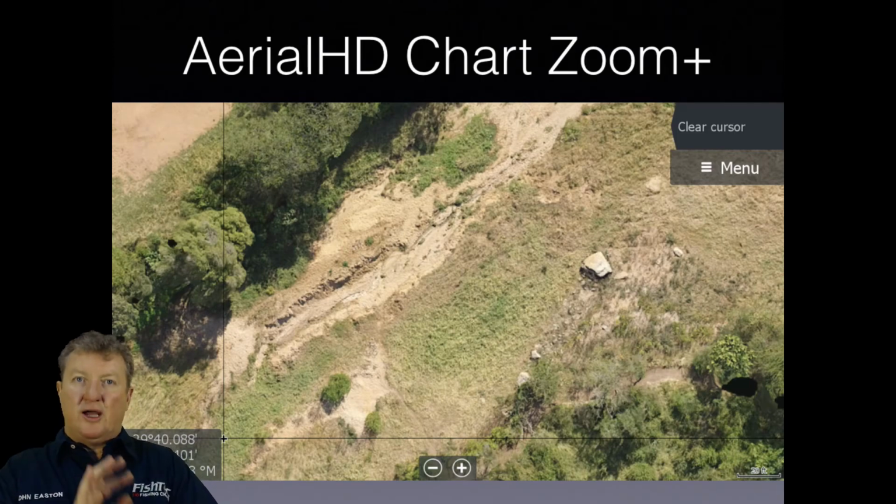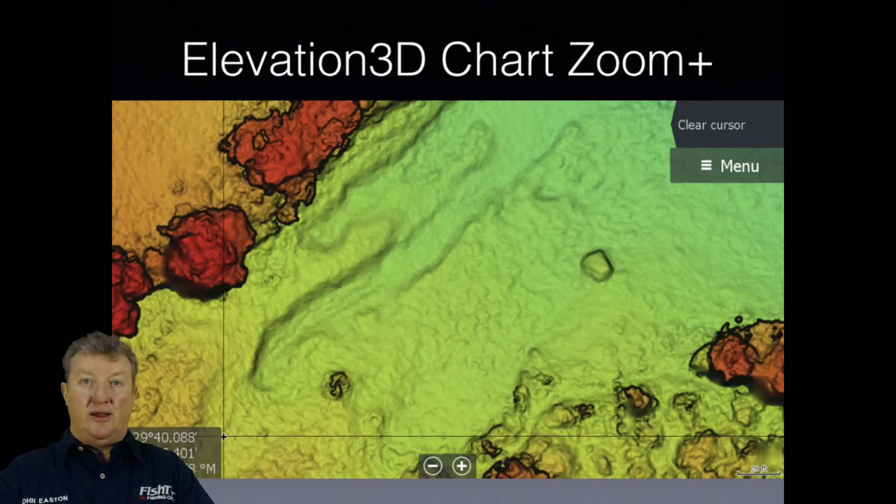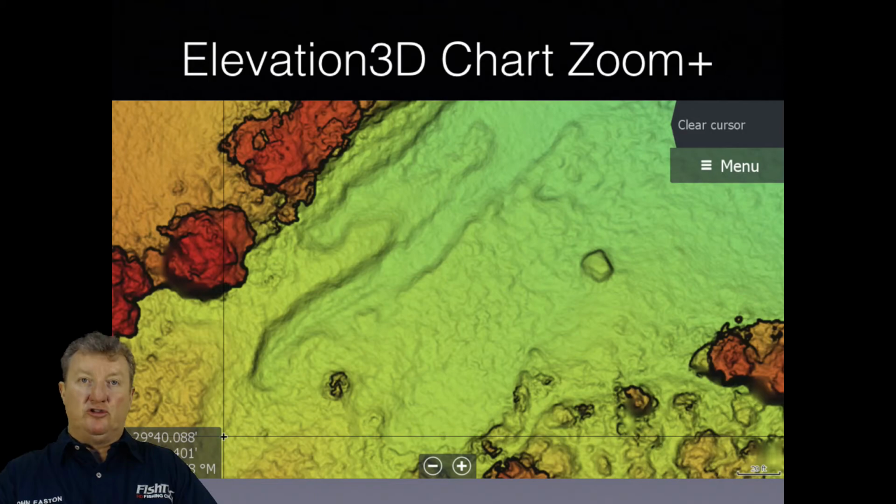It's still two-dimensional. But what this high definition imagery allowed us to do, it allowed us to create a thing called elevation 3D. It's a form of light distance ranging. We take that high quality image that you saw just now, that aerial HD view, and there's this incredible software that converts it into a 3D shaded relief type of thing. Now, believe it or not, these are actually contours, micro contours with a colored shaded relief.